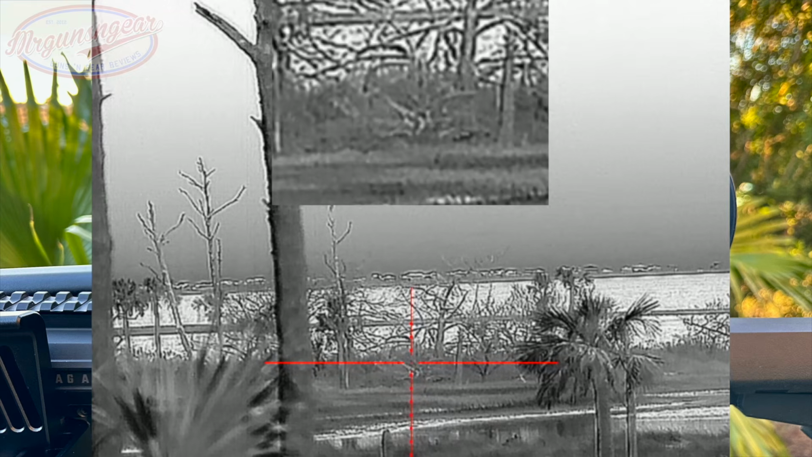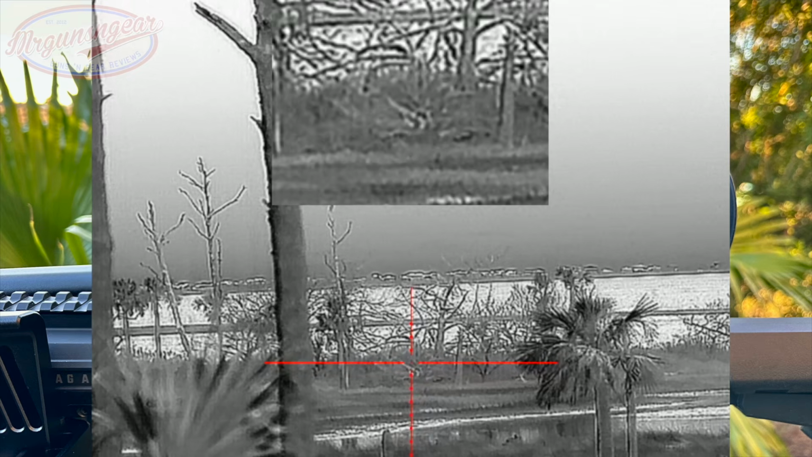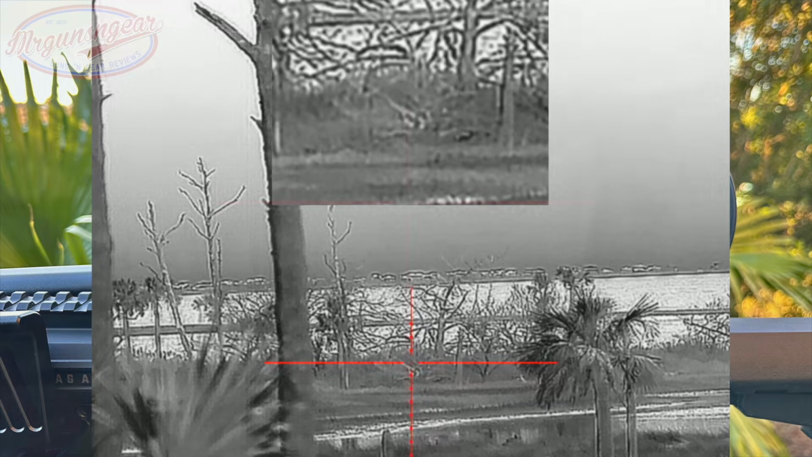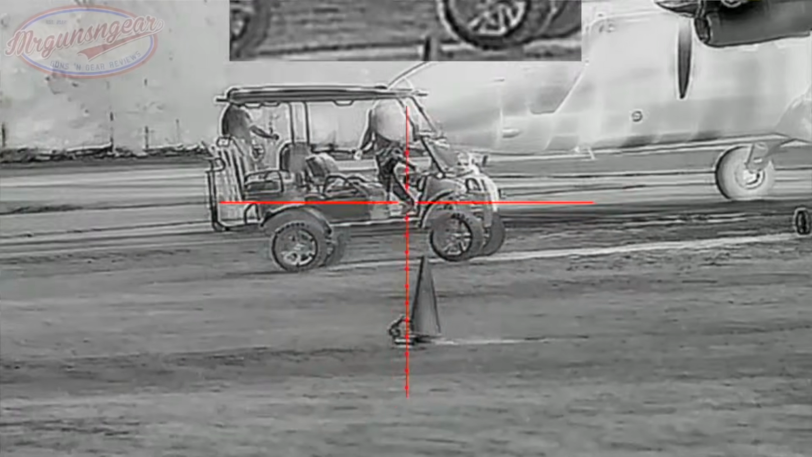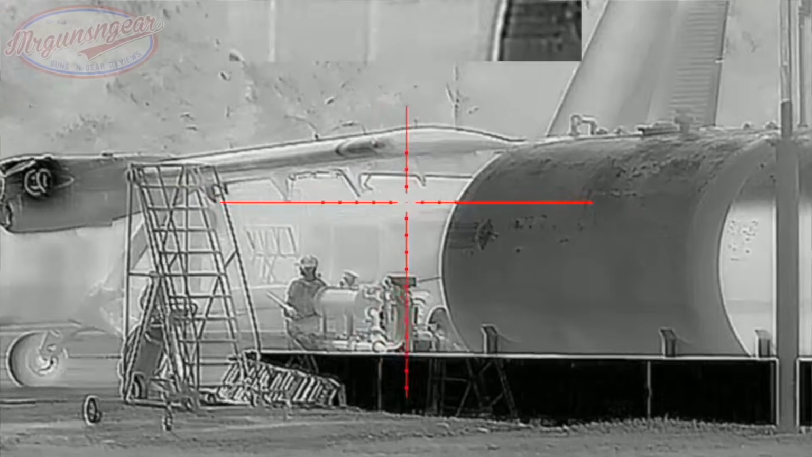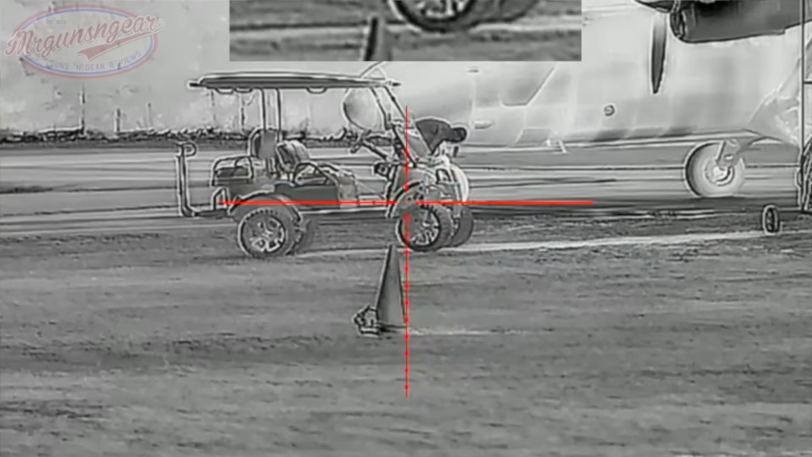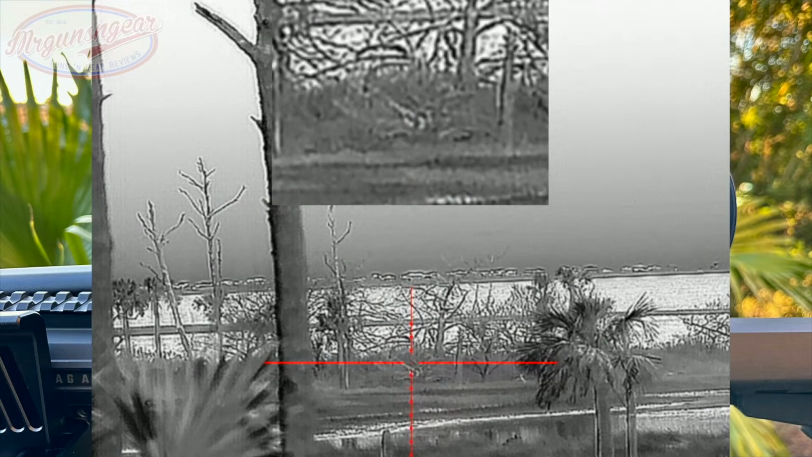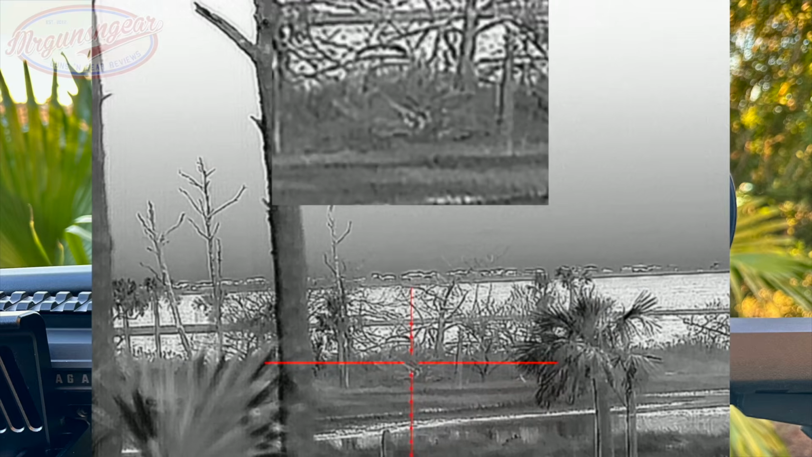A couple other features that I think many of you guys will like before we actually get over there and start messing with the optic itself. It does have Wi-Fi connectivity, so that way you can share the image that you see on your scope to somebody else's cell phone. If you want to work in pairs, maybe a spotter or somebody else who's just out there on the hunt with you but can't see through the optic, you can let them see what you are seeing, which certainly is nice. Additionally, it has the picture-in-picture mode that we already talked about. It has hot reticle tracing as well as a gyroscope internally, and it also has a compass internally as well that you guys should be able to see there on your screen.